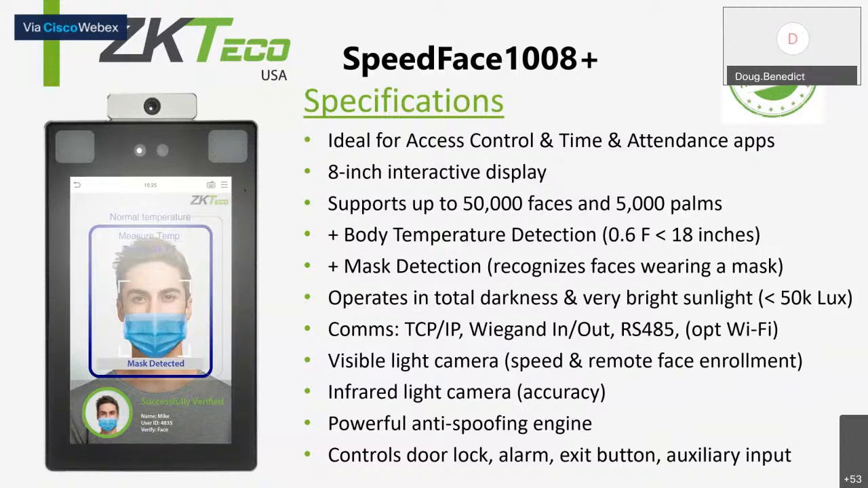Then my second question, can these be powered up via power over Ethernet? At this point, I'd have to look into that question. I'm sure if it was an option, we'd see it right here on these bullet points, and I have not heard of a PoE option at this time.